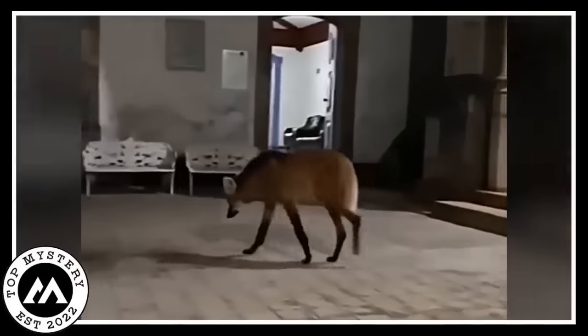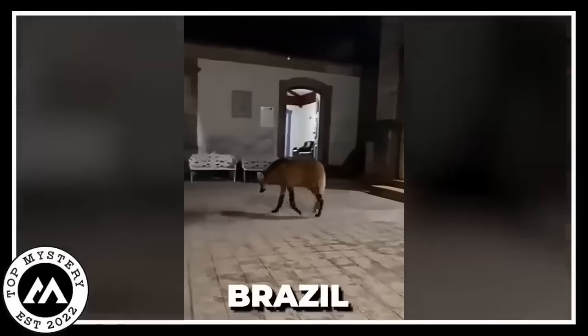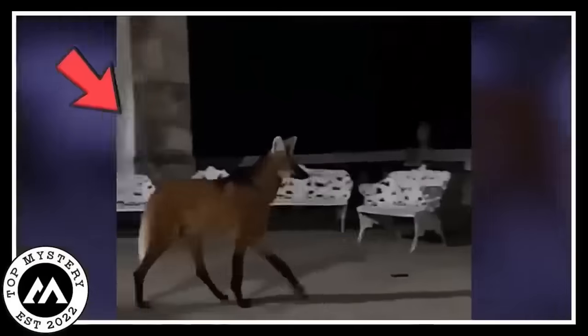A maned wolf. A unique animal was spotted in Brazil, a maned wolf. Picture a creature with shaggy fur that contrasts sharply with a cool black nose and ears. This is not a forest. Instead, it is a place where wolves stroll and even descend stairs. It's similar to being a savage urban explorer.